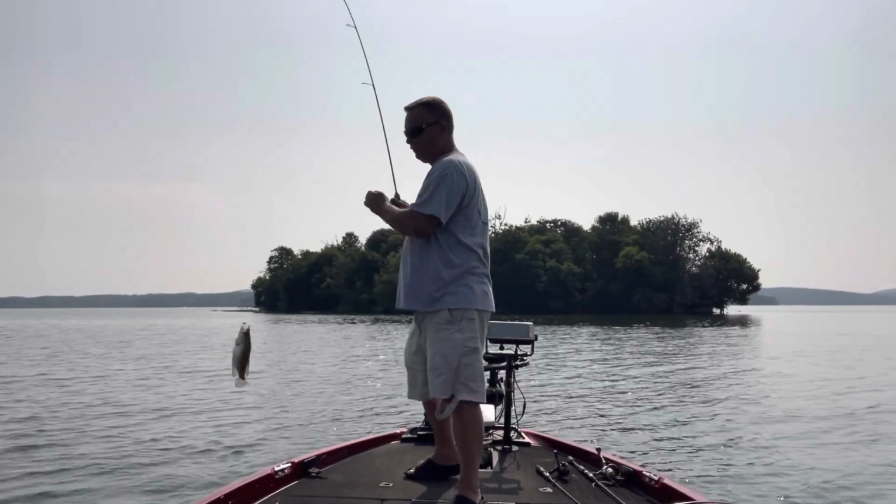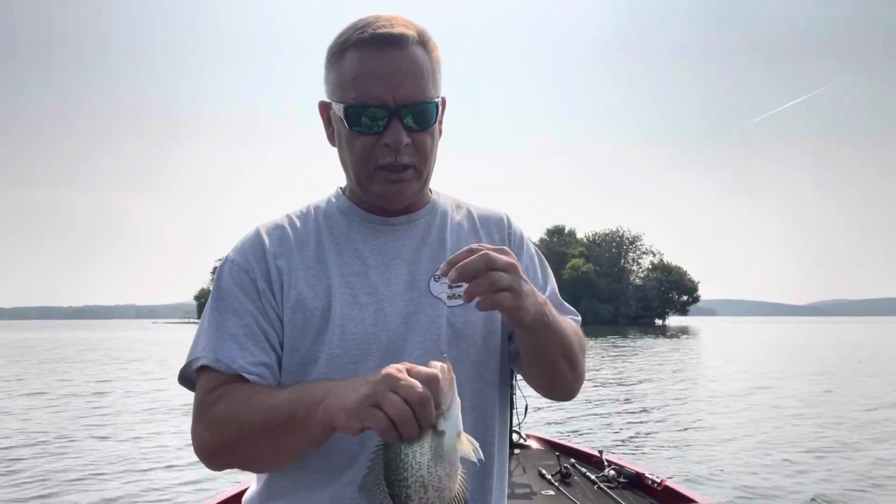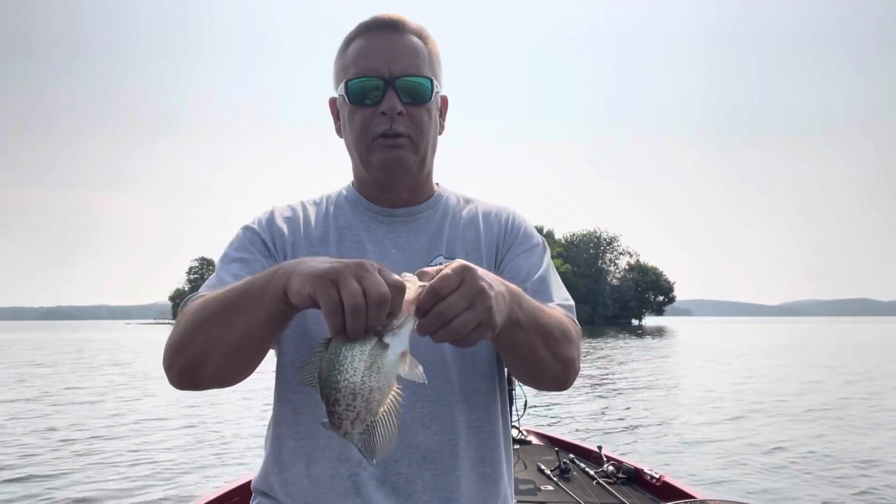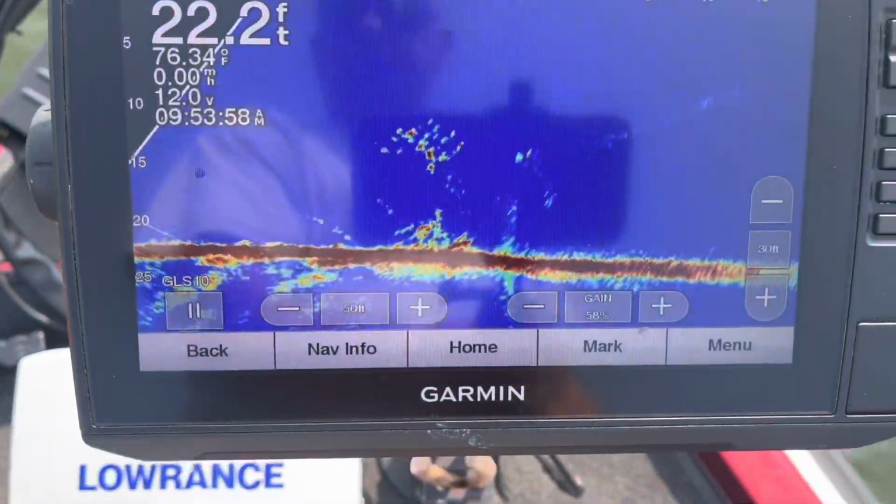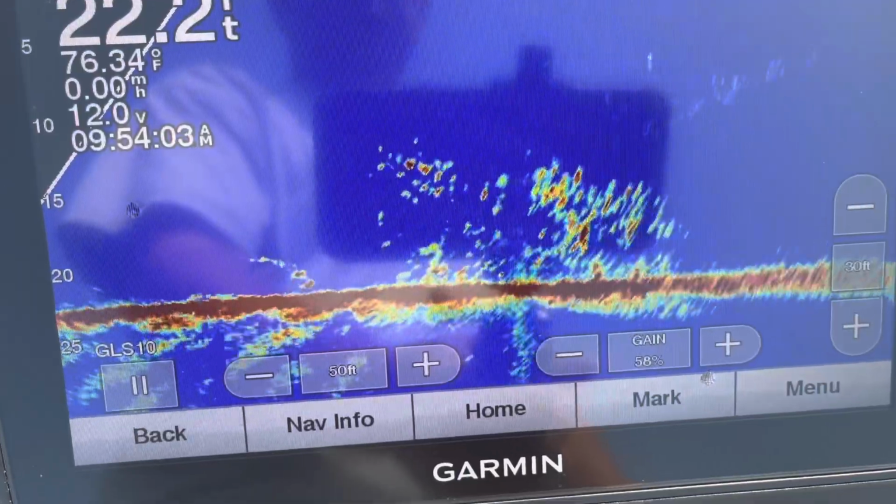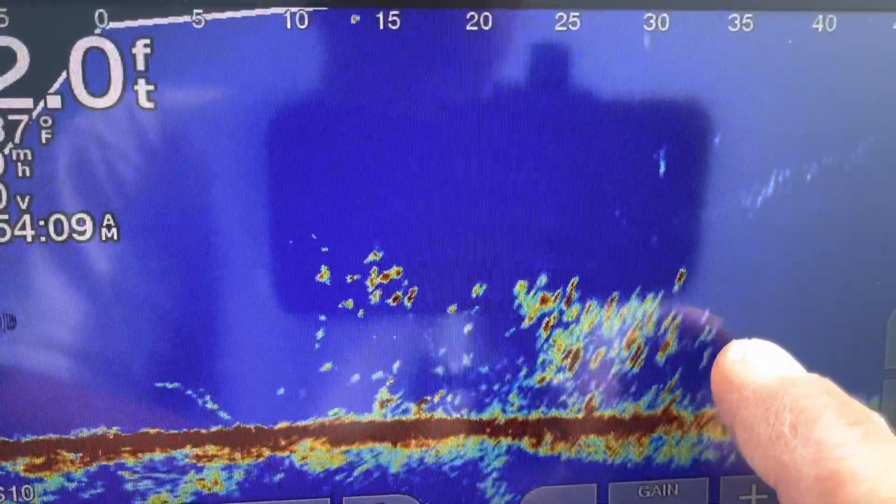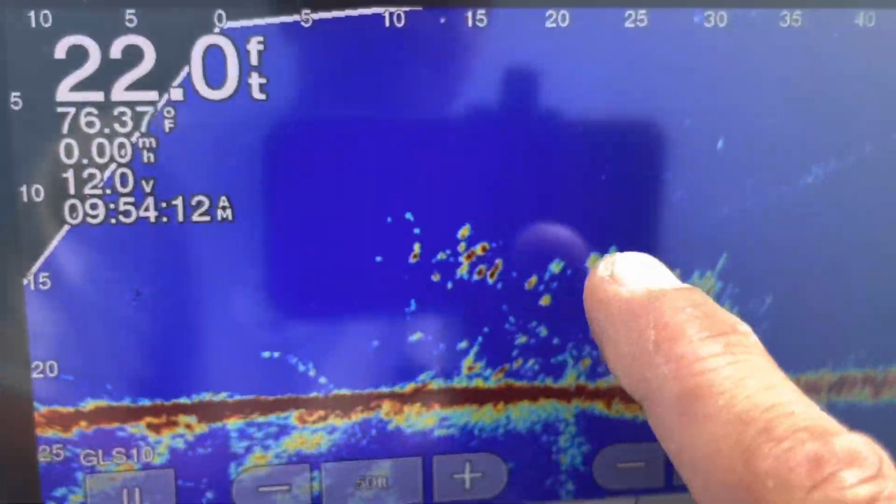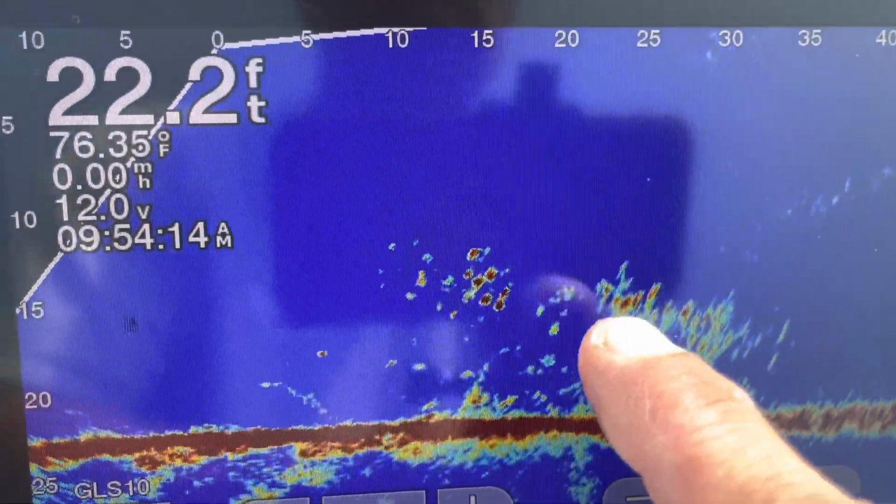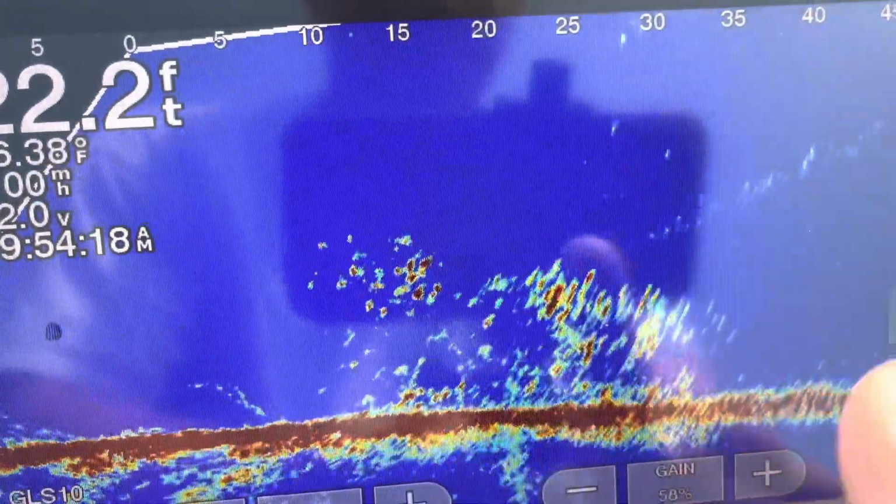They just make me laugh, jumping like old bass fish. Not a big one again. Good fish, though. I gotta show you this graph again. I want y'all to see this brush. Just clear it up a little bit. You can see the fish. What I'm talking about, taking the jig, I throw it out here and I just run it right over top. And they'll come up. You can see them. See the little dots? They'll come flying up out of there.